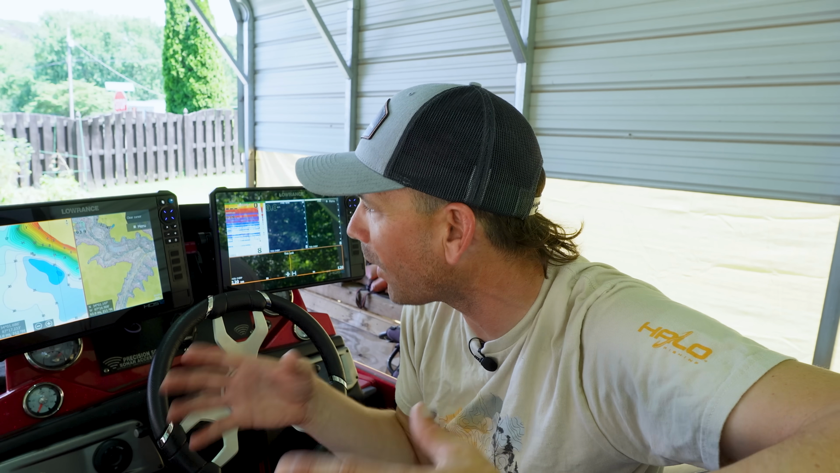So I hope you guys enjoyed this. Like I said, if you guys got any ways that you tweak your sonar, tweak your electronics to be more efficient during the summer, let me know, because I'm always open to stuff. But I really think if you implement some of the shading stuff, as well as some of the settings on this down scan and side scan that I'm using, you're going to be more successful and more efficient offshore.